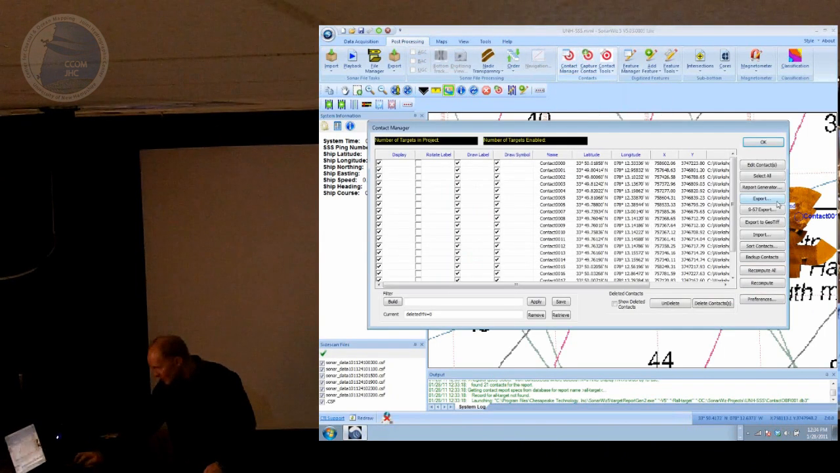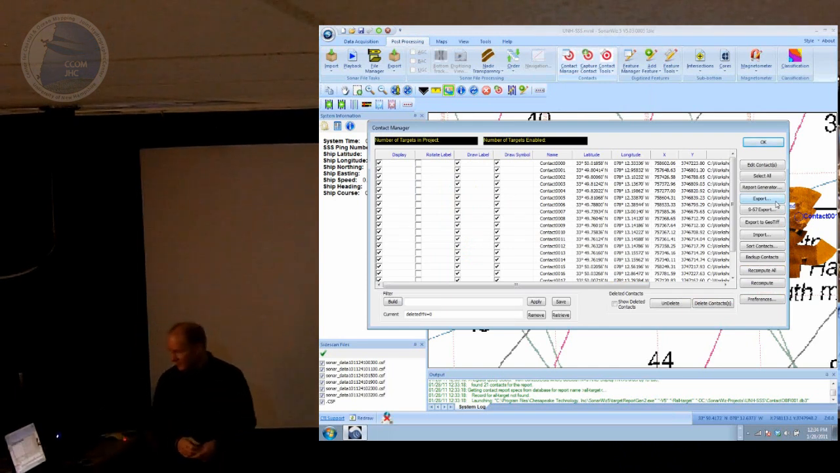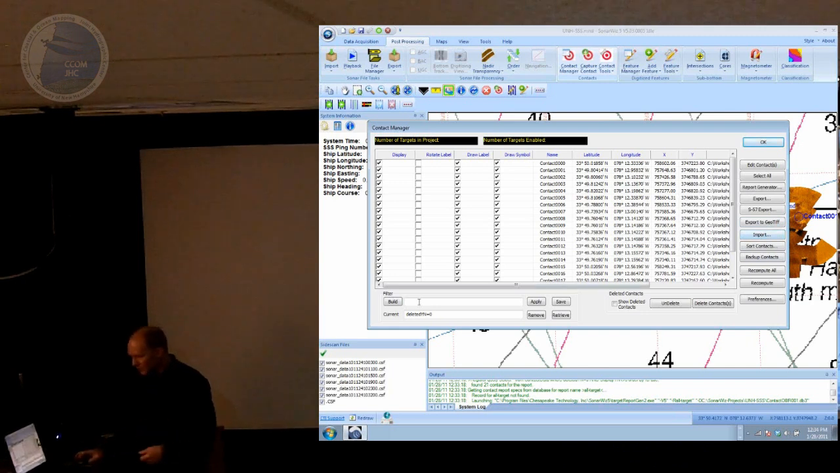Let's just go back into Contact Manager. You can also generate S57s, so if you want to update your ENCs, we generate obstruction files with our contacts, so it's a free tool for making S57s. Geotips will take that contact image, which is kind of a time series, and rotate it into whatever map projection you're using, so you can put those into your GIS on the map. You can also import contacts from other SonarWiz projects.